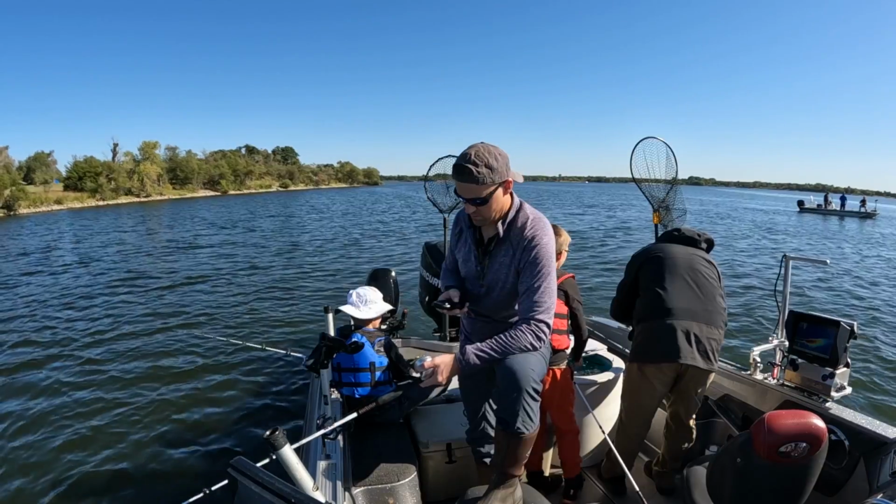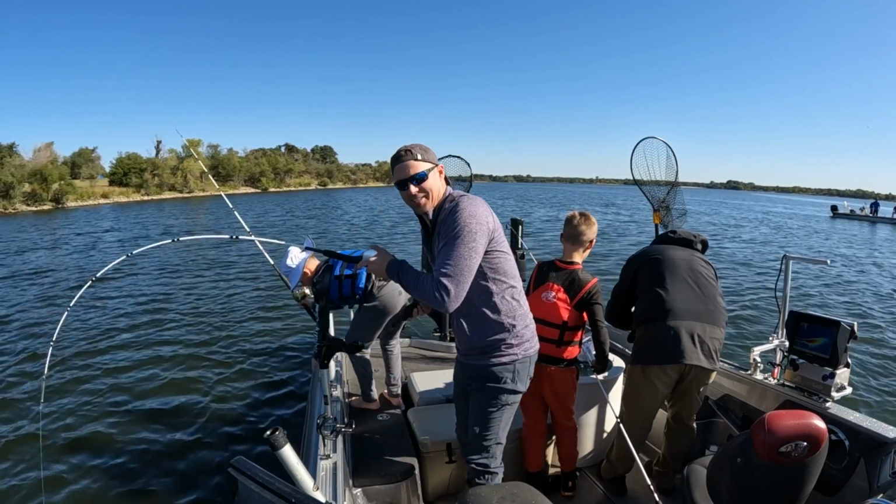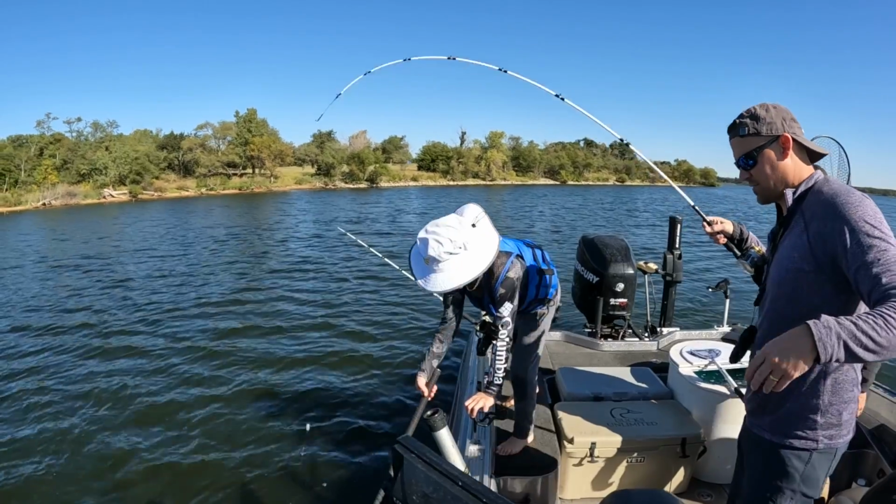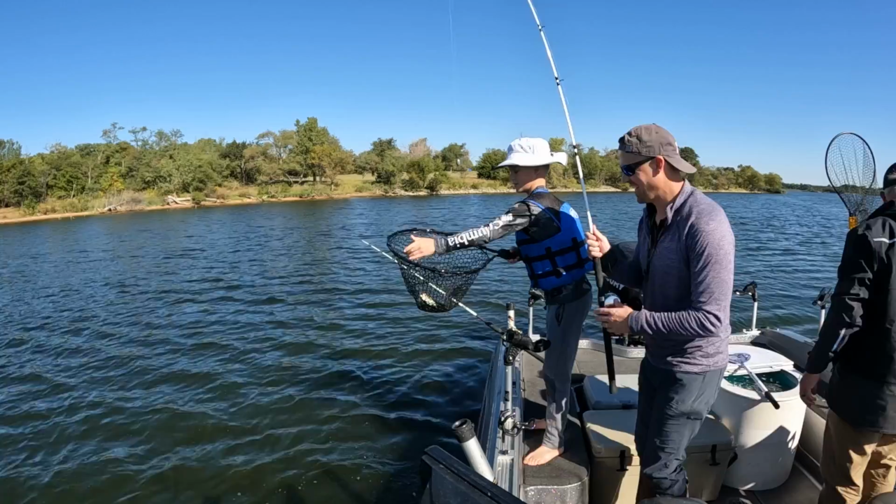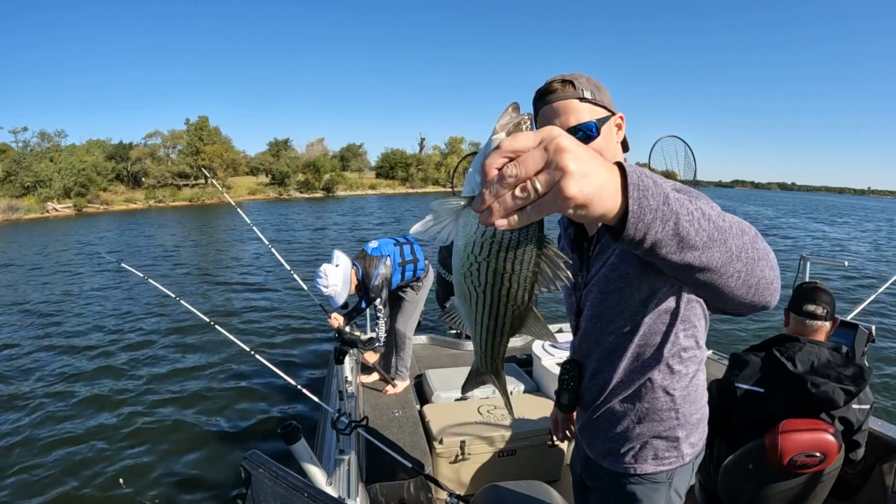Just like that. There we go. Oh yeah, finally a respectable fish, guys. He just fought hard, dude. What is a 26 gonna feel like now? I know. After not catching fish for a while, this little 18-incher right here felt like a really nice fish.